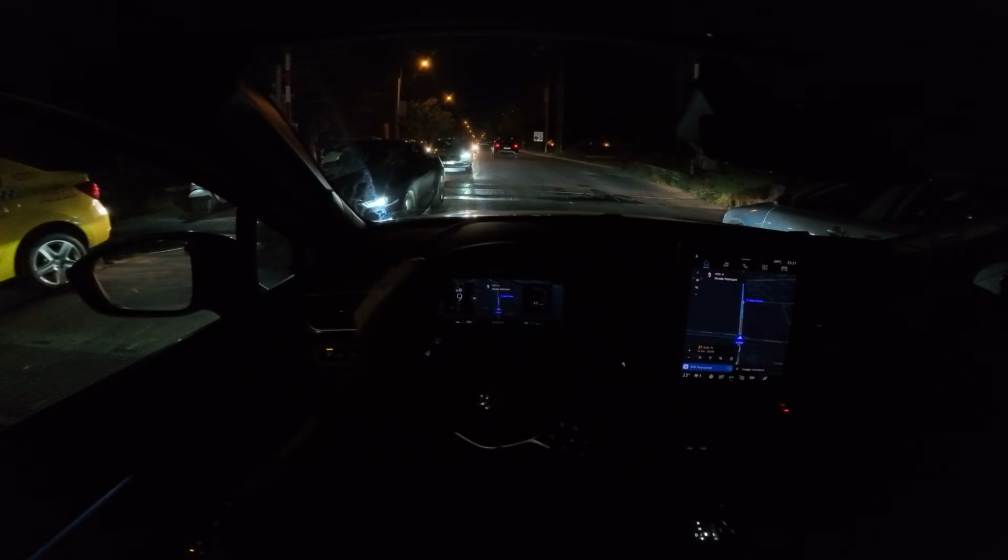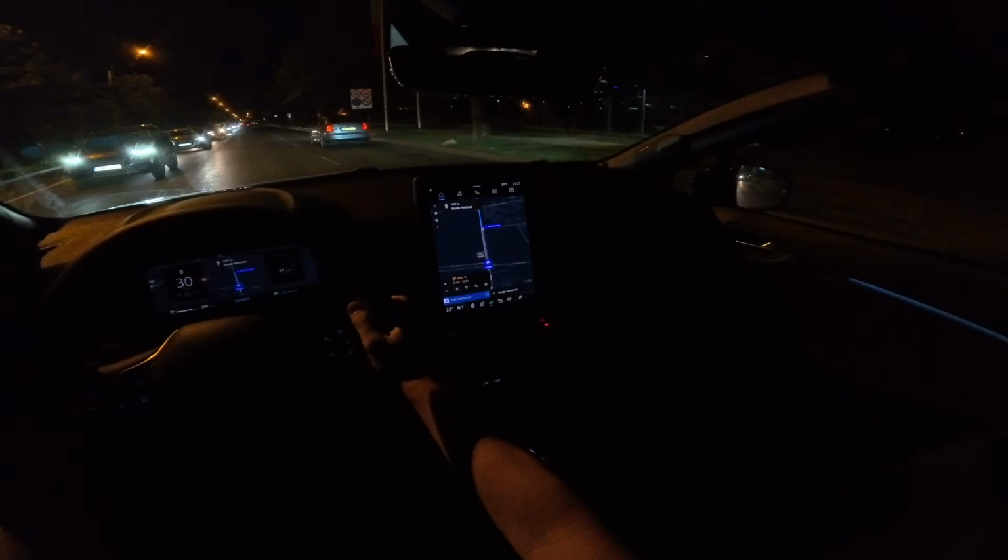Here are a few bumps. It's perfect to test the suspensions. If you get a new car, you can test it around here, but the suspensions on this new Captur are pretty good.